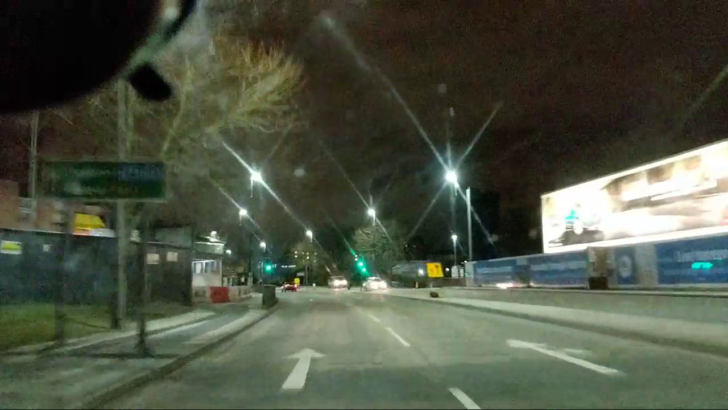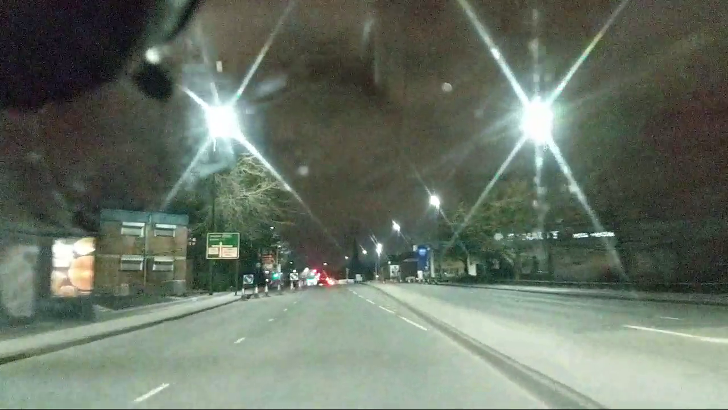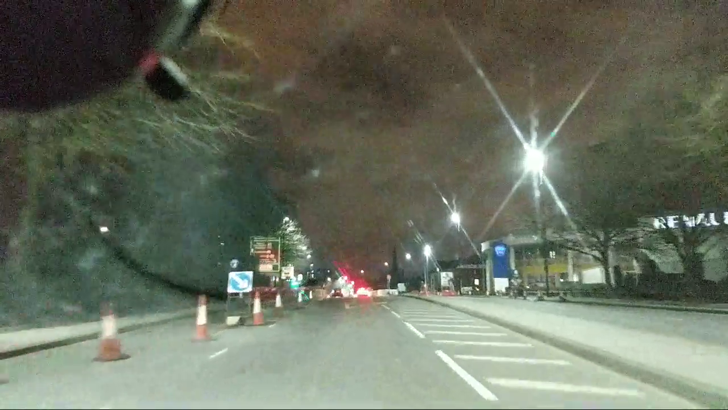The next site is the Renault garage, which will be on the right of the set of traffic lights. And the only reason I remember it being a Renault is because when Williams were doing well in the 80s and 90s, they actually put Nigel Mansell's Williams Renault car on top of this building on the right. Obviously it's not there now. I don't even know if it's still Renault actually. Yeah, it is still Renault.